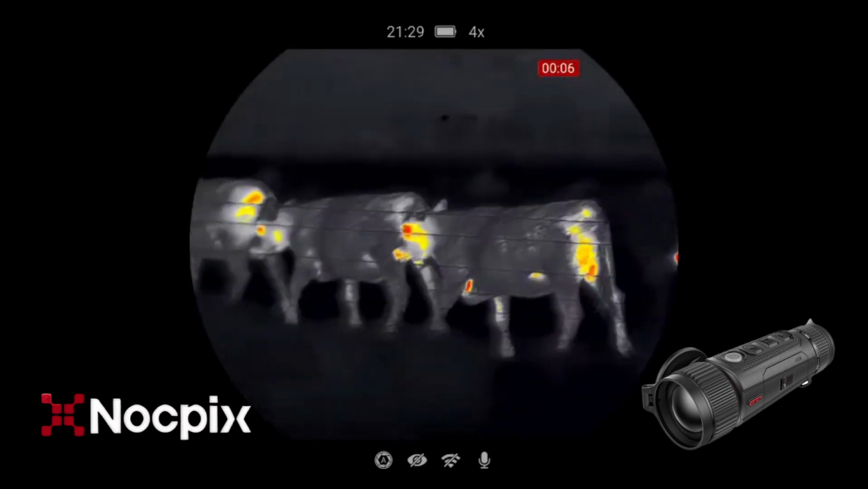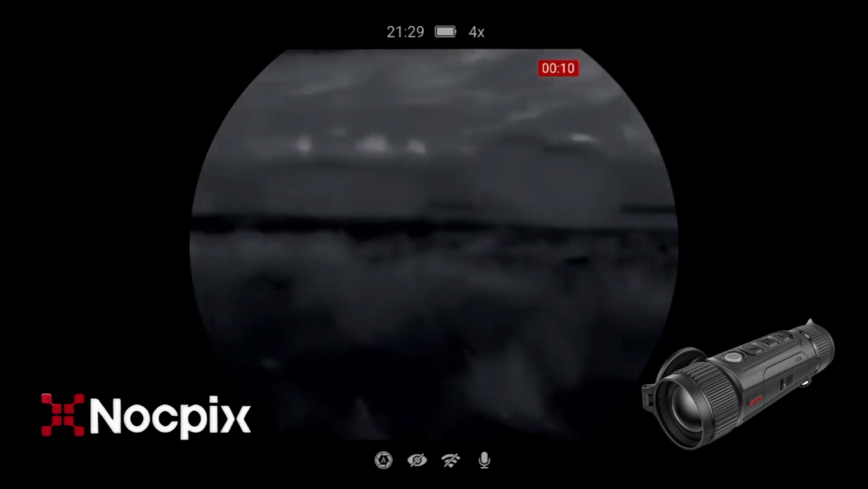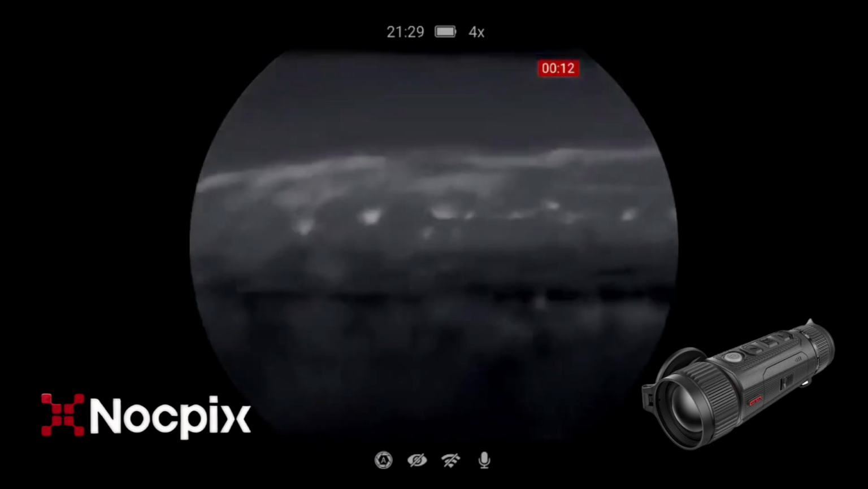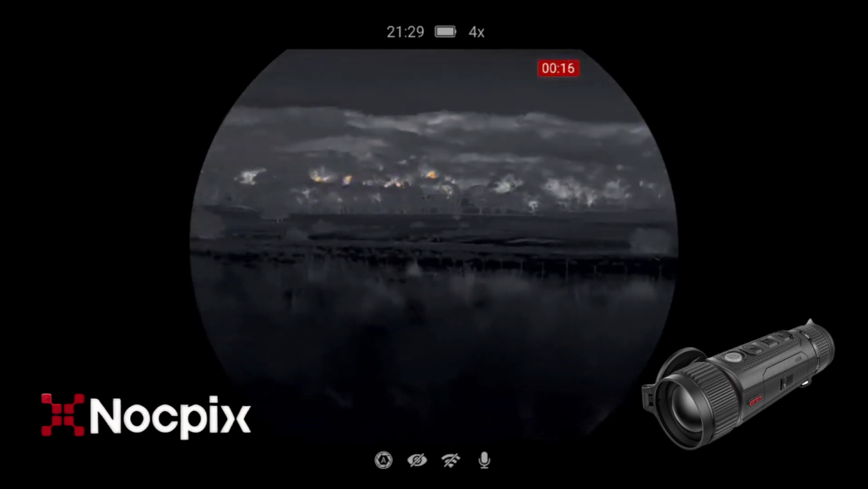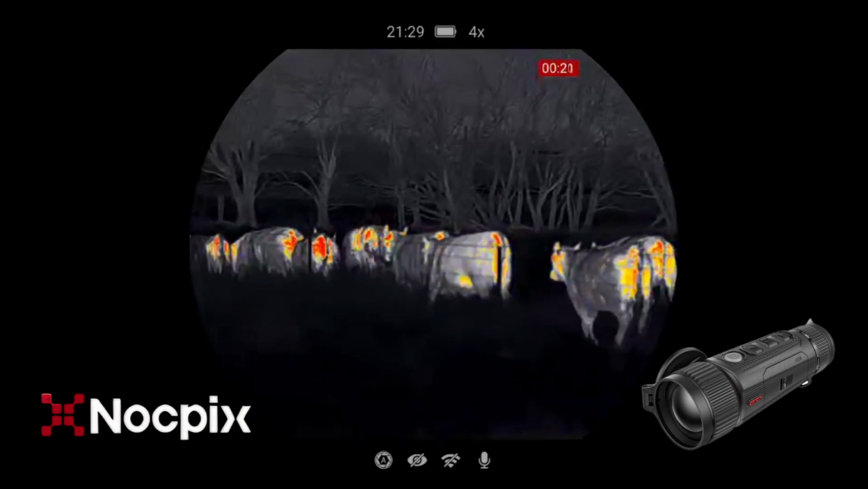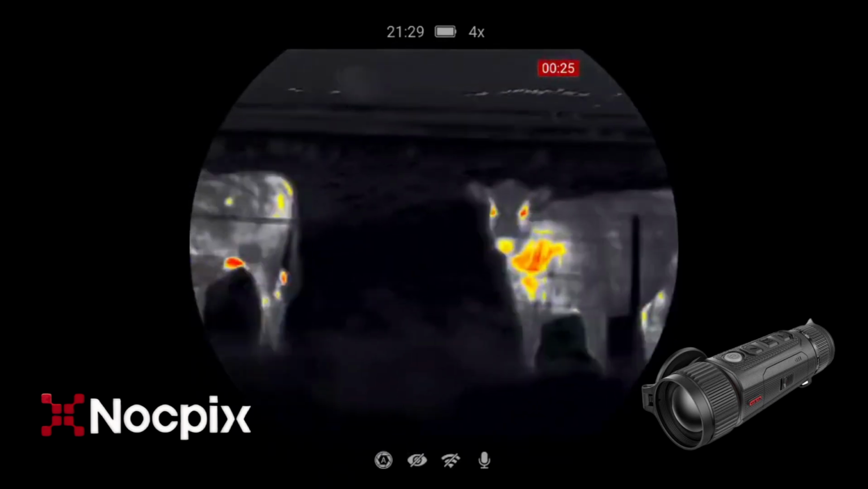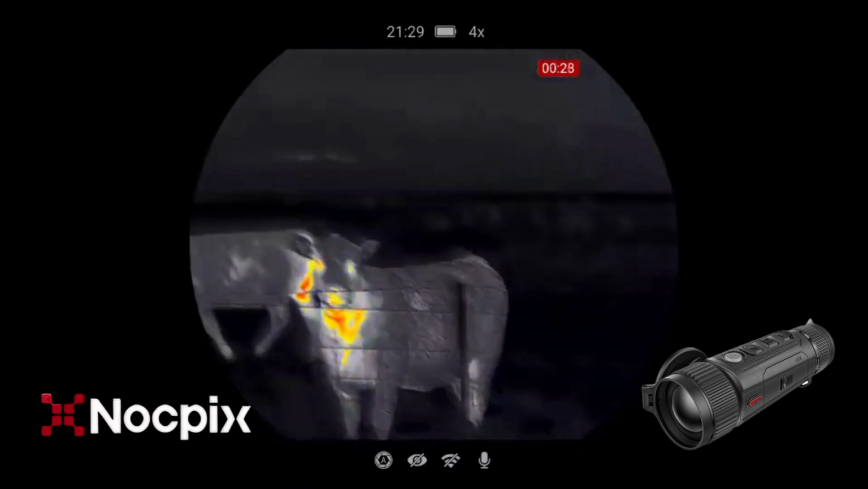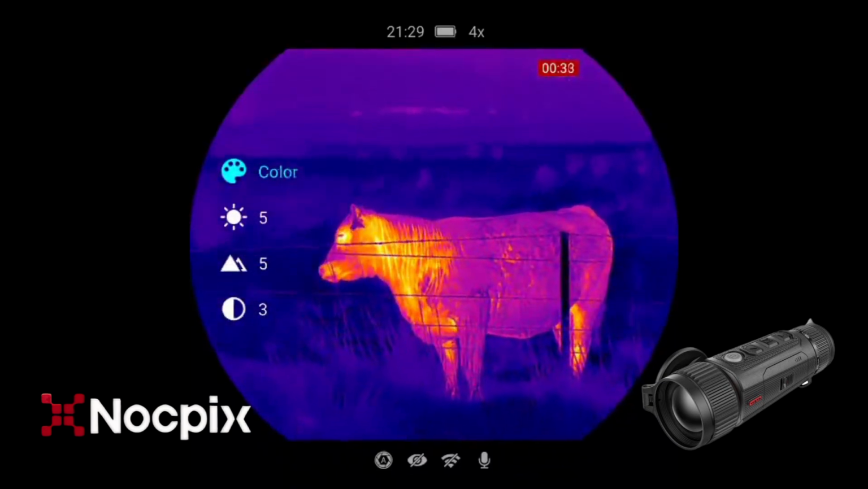These cows are not happy with me. Thank goodness there's a fence between us. I'm really hoping that the gate down there isn't open, or I'm going to be doubling back very quickly. Yeah, this, oh, she's not too happy with me. Oh, but she looks pretty.